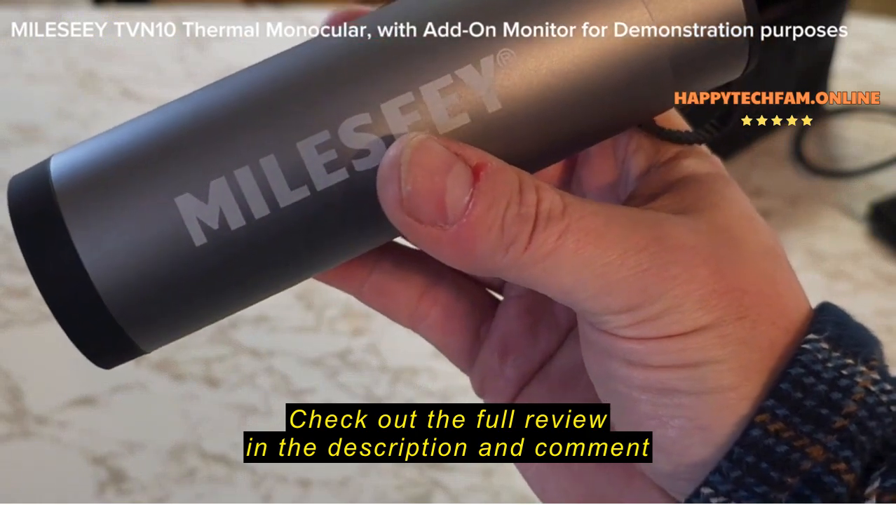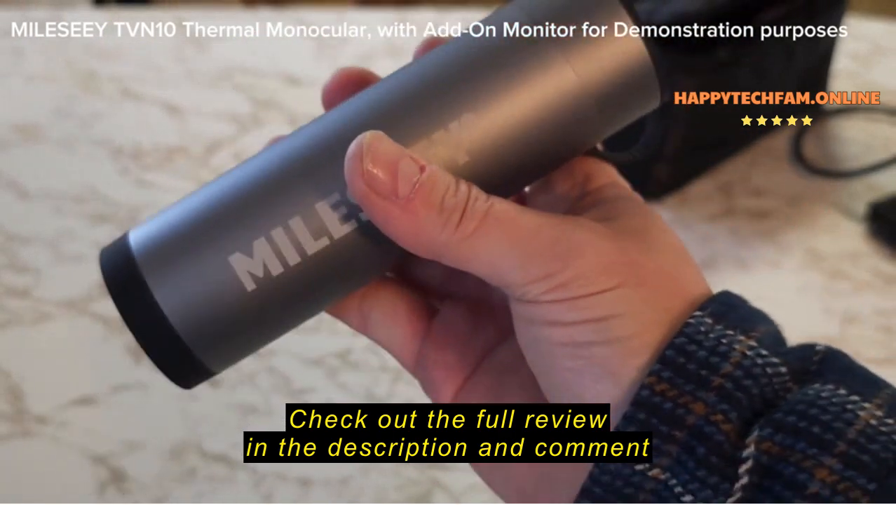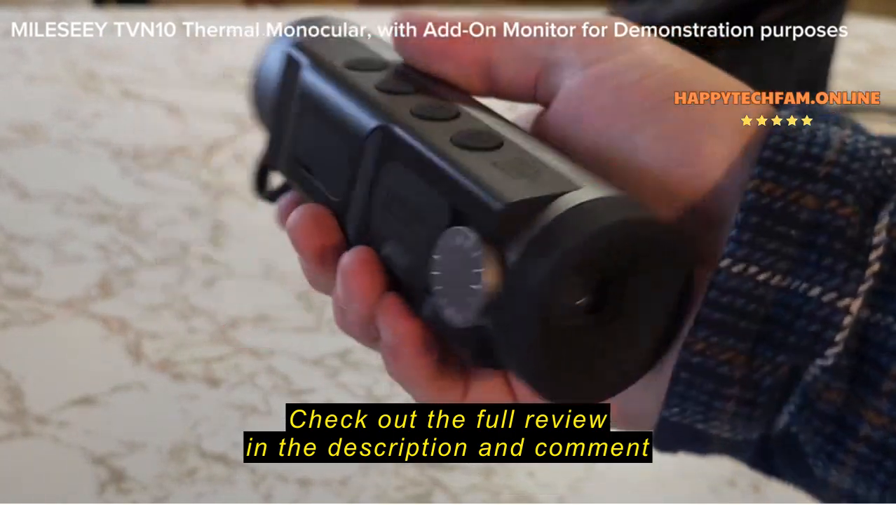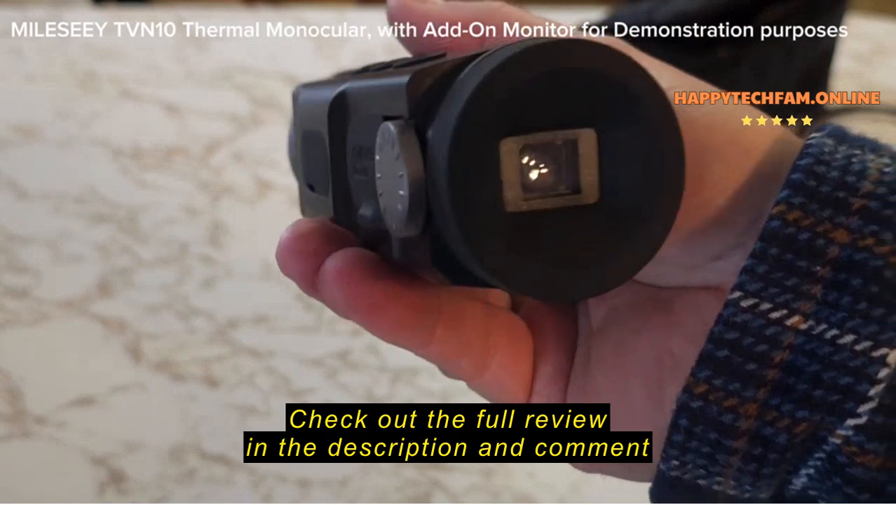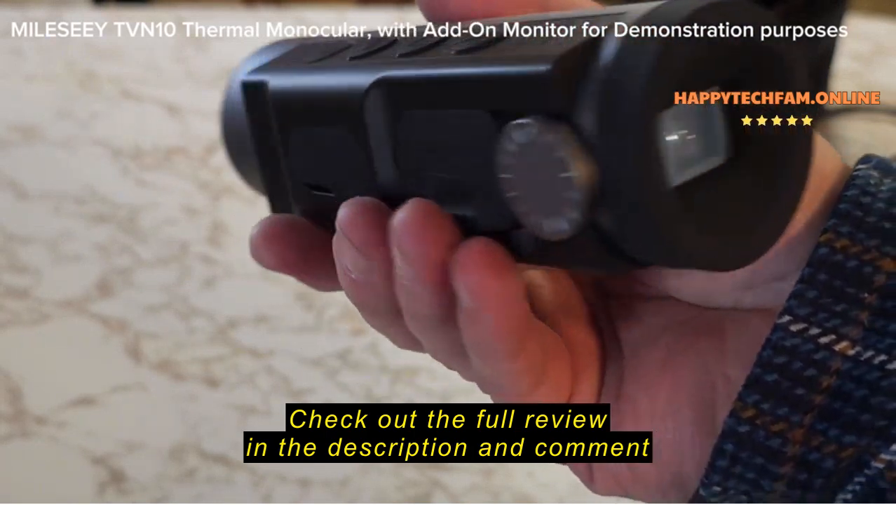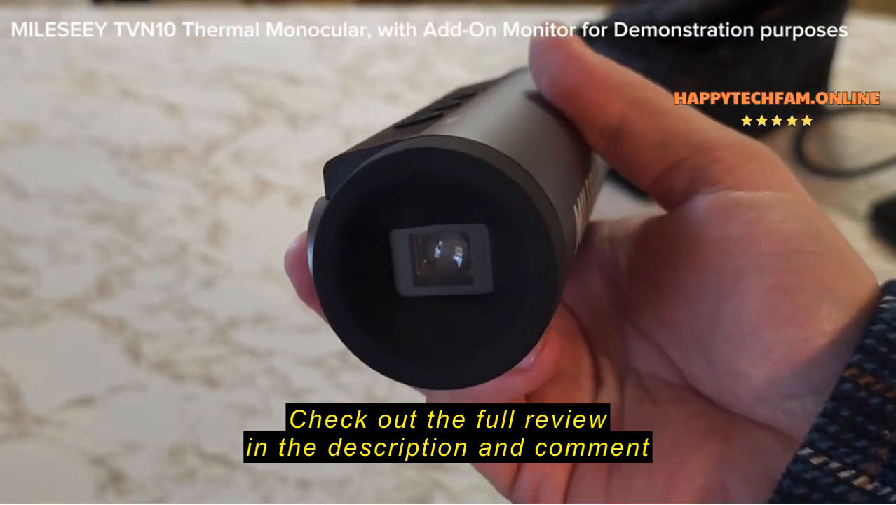So that was a quick look at the TNV10 by MiLESEEY, this thermal monocular. For the price range, it's an absolute game changer as far as like for hunting and stuff like that, for spotting. Absolutely recommend it. I love this product.